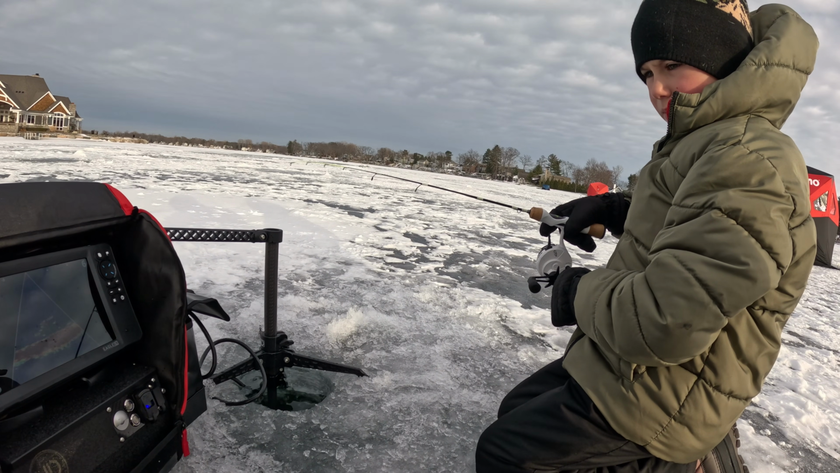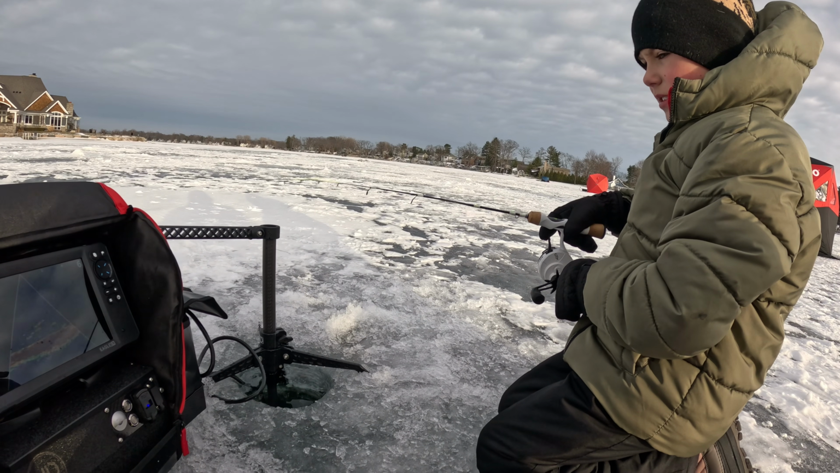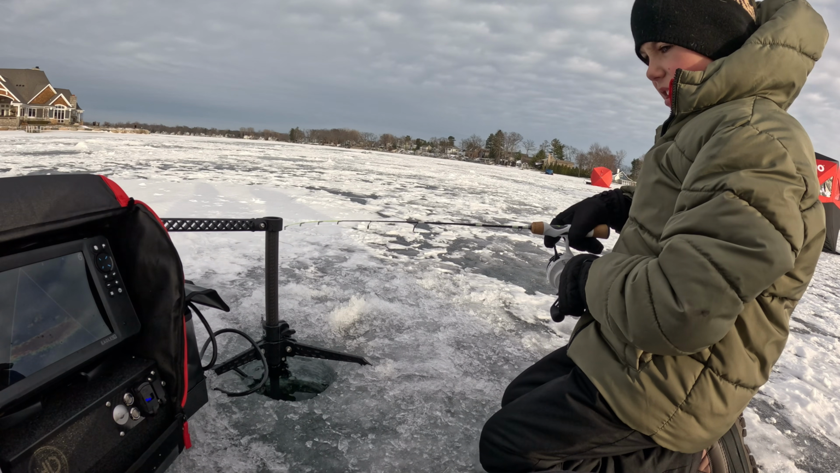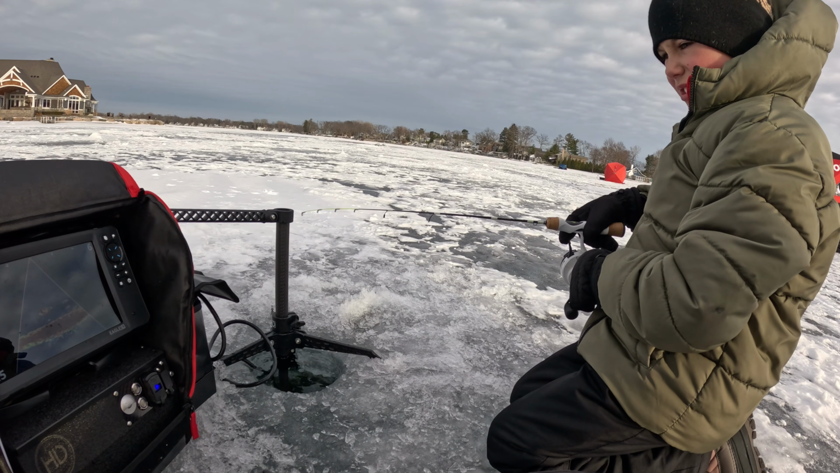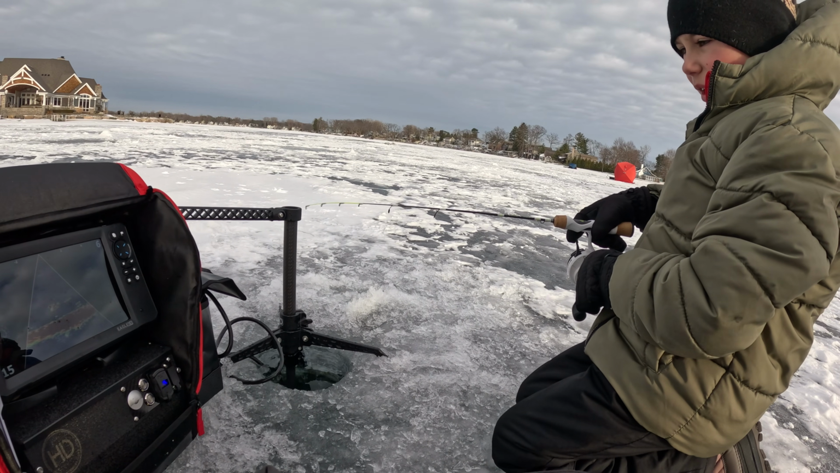Where's my bait? Drop it down. Where the bait is? Yeah, the fish is on top of it. There's a couple good ones there. Oh yeah, you got a bunch coming in here. Oh, they're like all surrounding the bait. I know. I don't know if I'm gonna catch one or not.